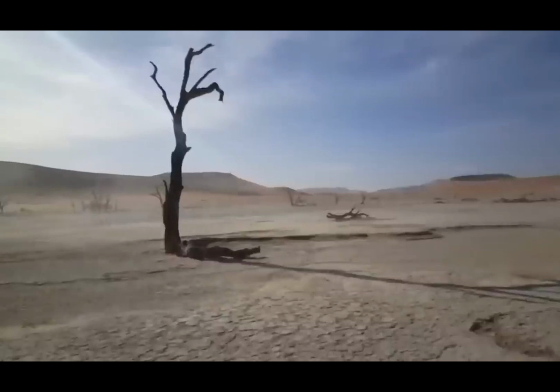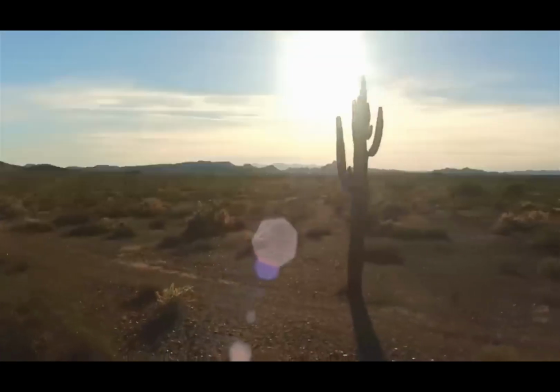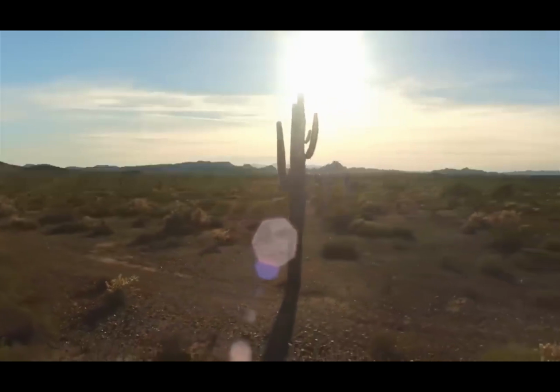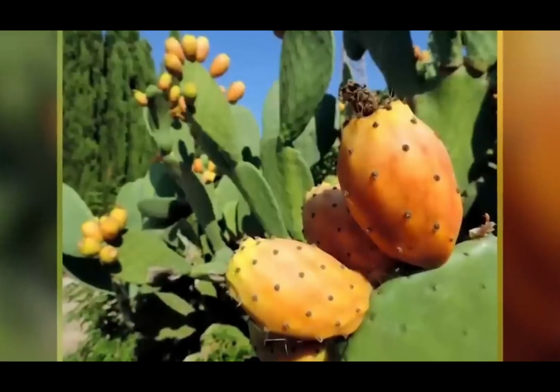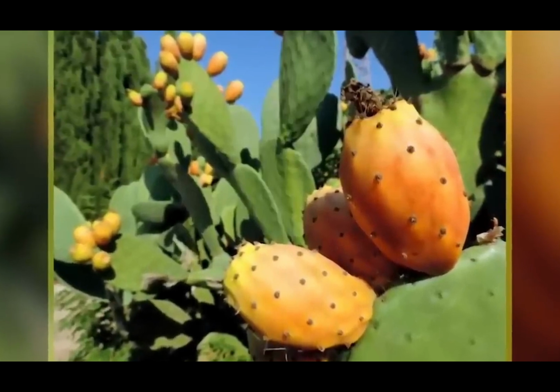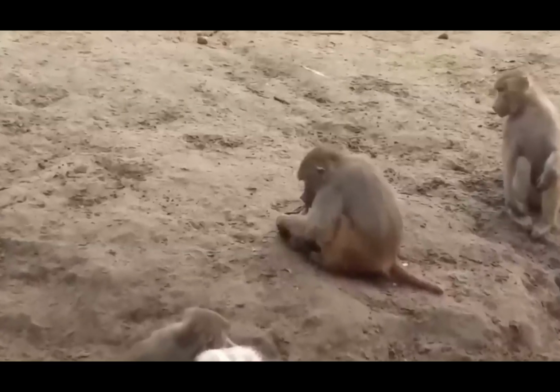He knew that the desert had secrets hidden deep beneath the sand. Also, after some digging and patience, he found a secret treasure, a juicy, ripe cactus fruit. The fruit was a bright orange color and looked so appetizing. The monkey could not believe his luck. His eyes sparkled with joy as he plucked the fruit from the cactus and bit into it.